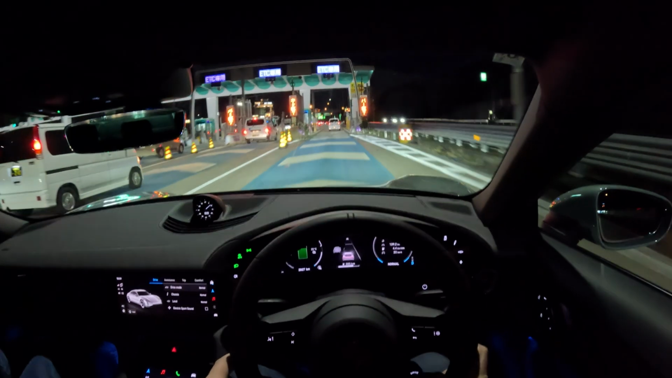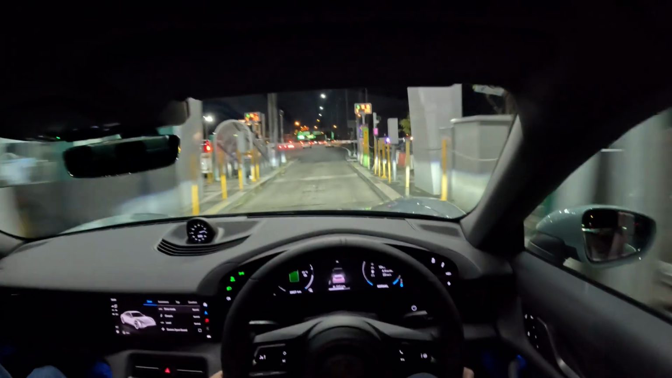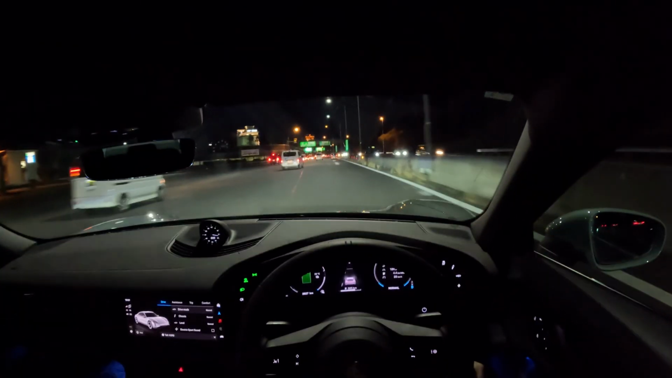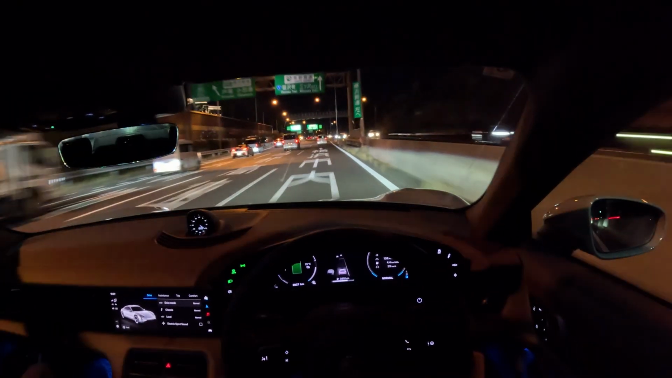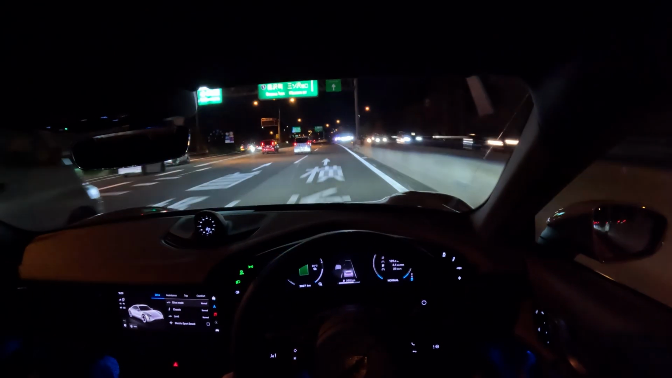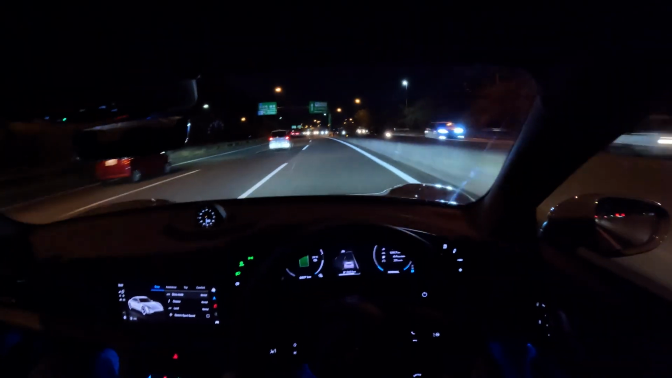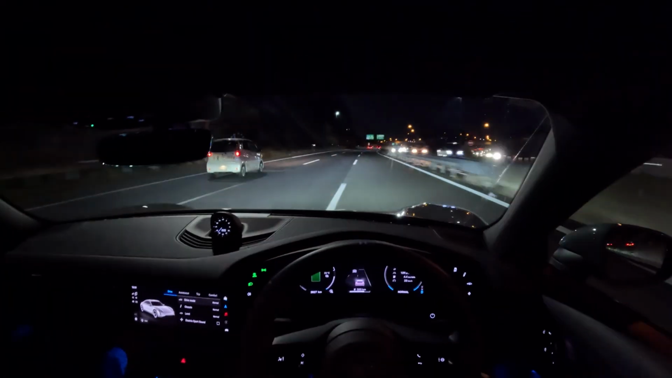So as we're going through the toll gate here, perfect chance to display that immense torque. As soon as you floor it, it just goes 390 yen, and it shifts into second gear. Once you really give it full throttle, it drops down to first and then goes on to second. If you use the car without going too crazy, it's always in second gear. But for that extra off-the-line acceleration, it does dip down into first.